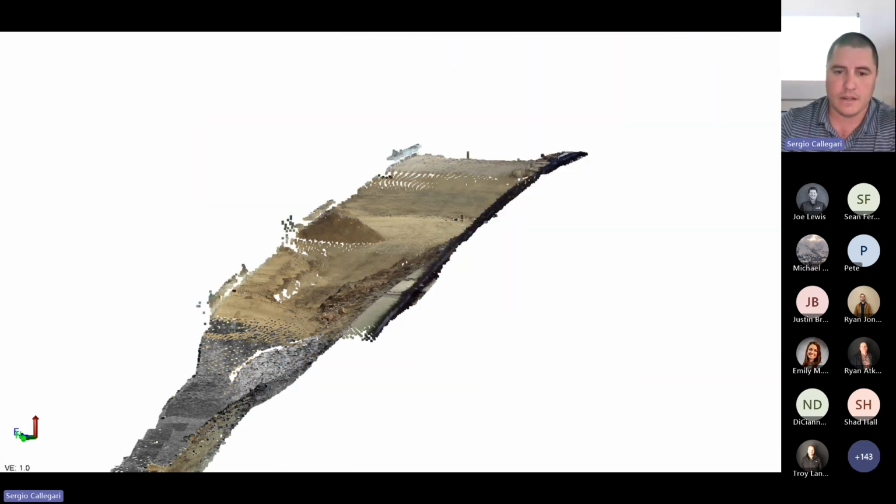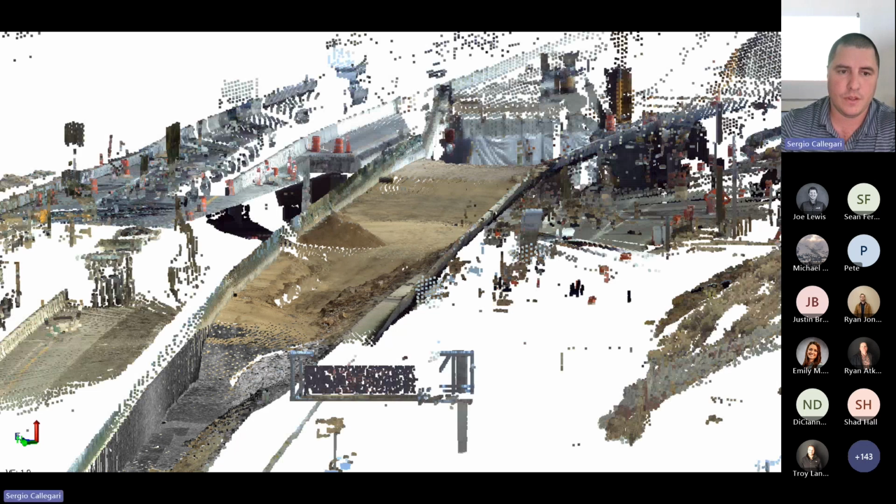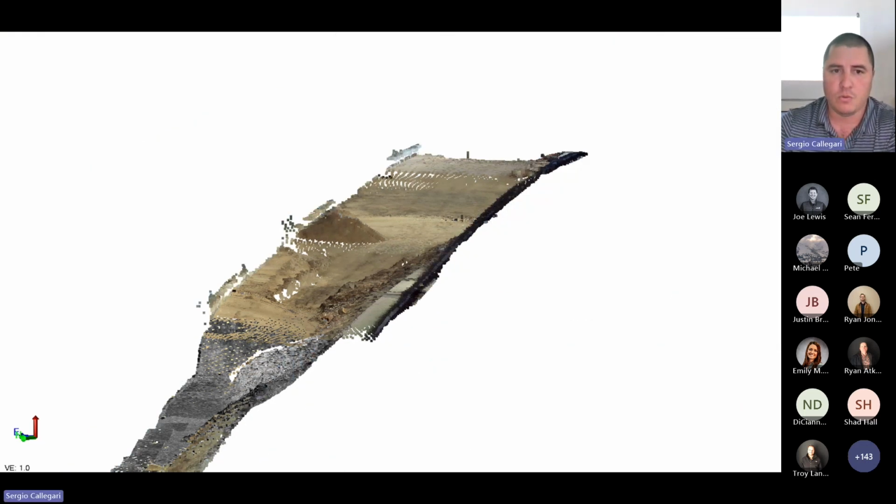So we're back on this scenario with the change order. We had to get some information quick on a retaining wall that we were doing in the median. We were able to scan that